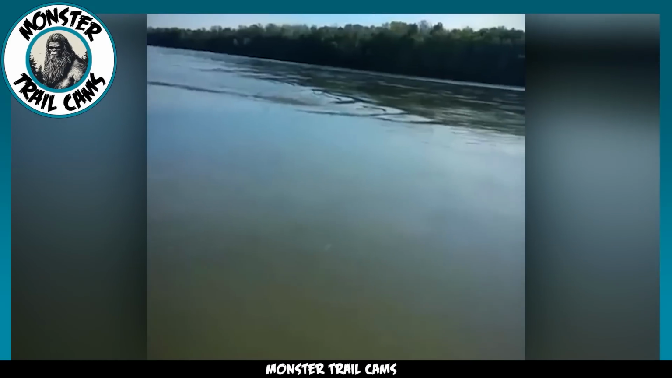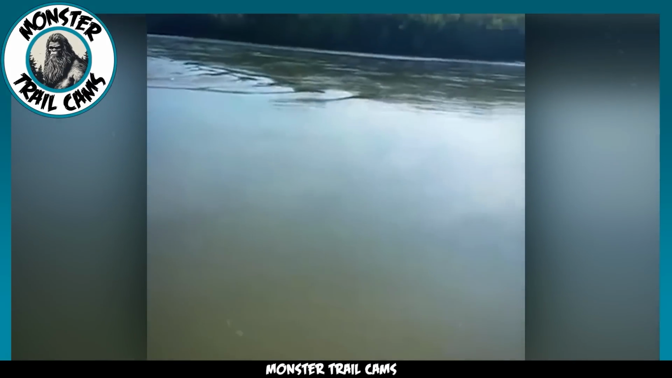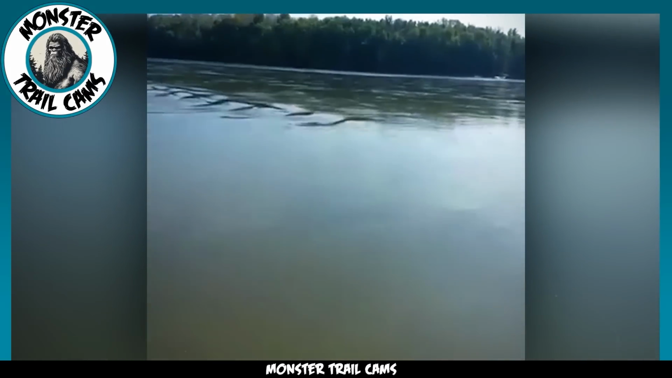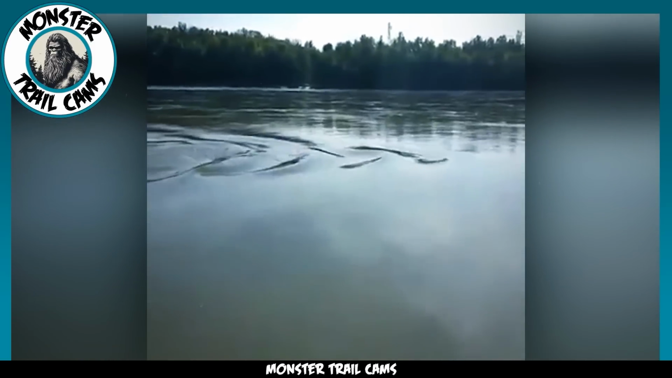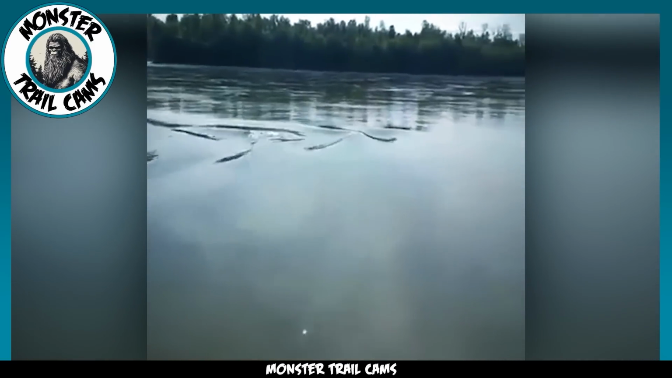Now, the person holding the camera did try to get a closer look, but here's the thing. The water was just too murky to really see what's lurking underneath. You could barely make anything out. So, it remains a mystery.